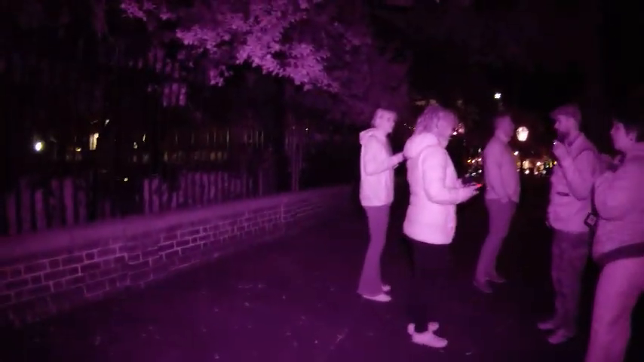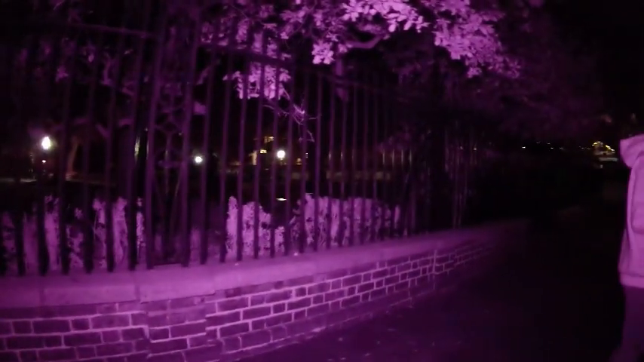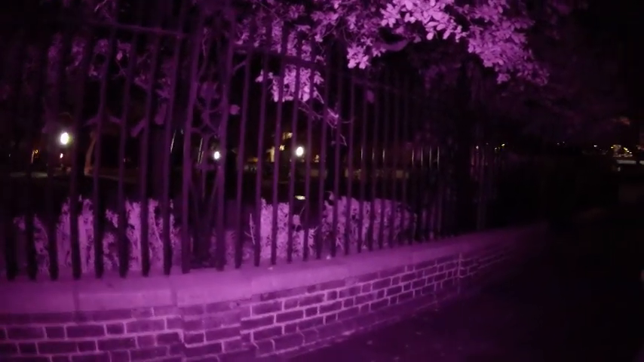Got distracted by dude's flashlight. Not only was she killed 2 blocks from here, but she's buried right there. And he heard "right behind me." So, kind of makes sense now, doesn't it? That's kind of cool.